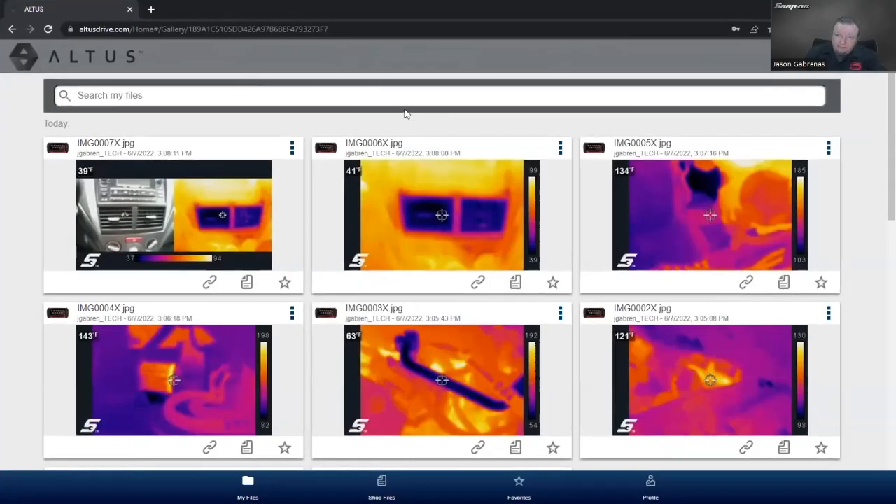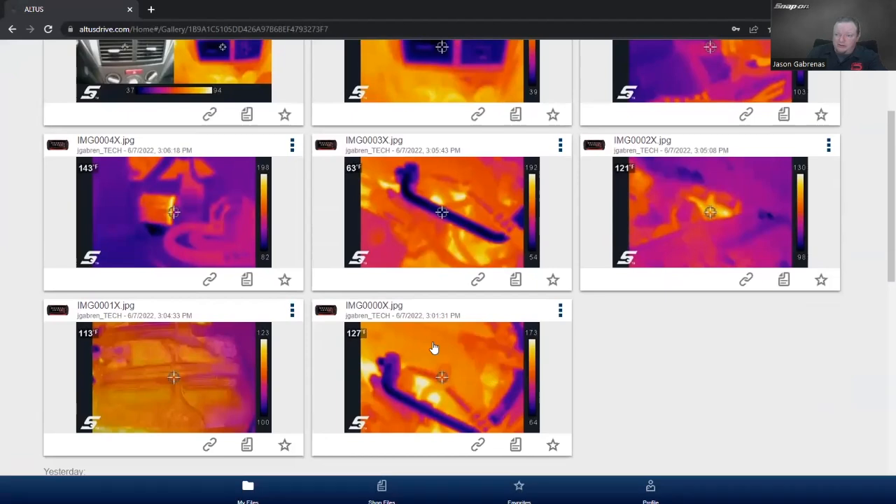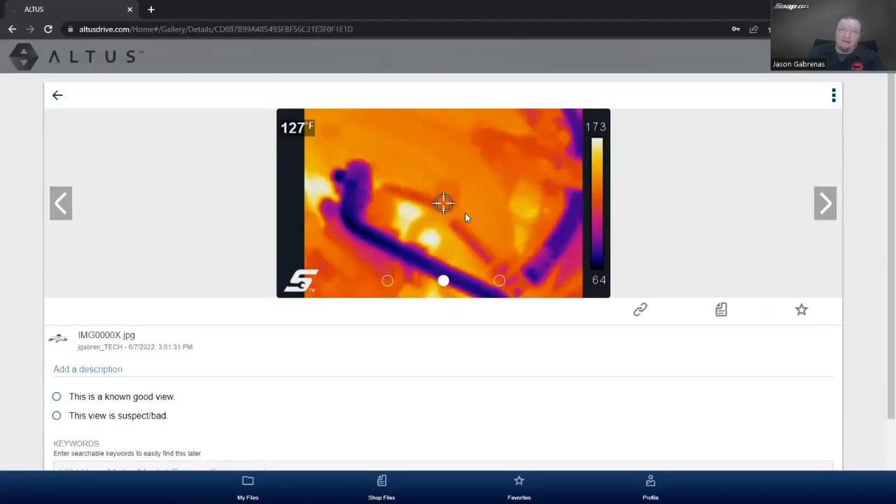So let's take a look at what that would look like, actually. So let's see. Got my account right here. A few pictures I took today, a couple interesting ones. Here's one on my air conditioner. So a vehicle was running and we had the AC system on. The target is on the high side filler valve, and we can see the low side is considerably cooler. High side it's coolish, but it's not nearly as cool as the low side. You can see a pretty stark contrast between the two.